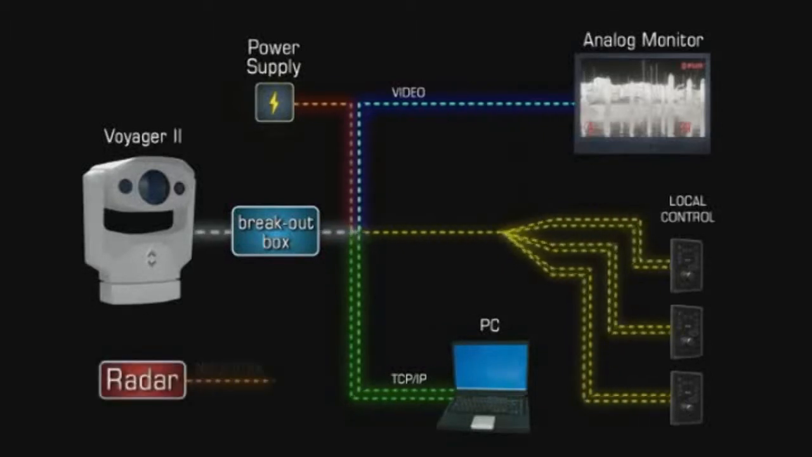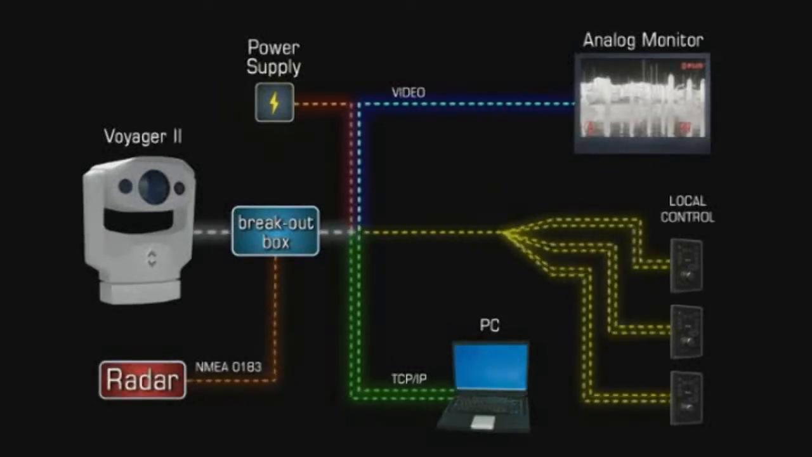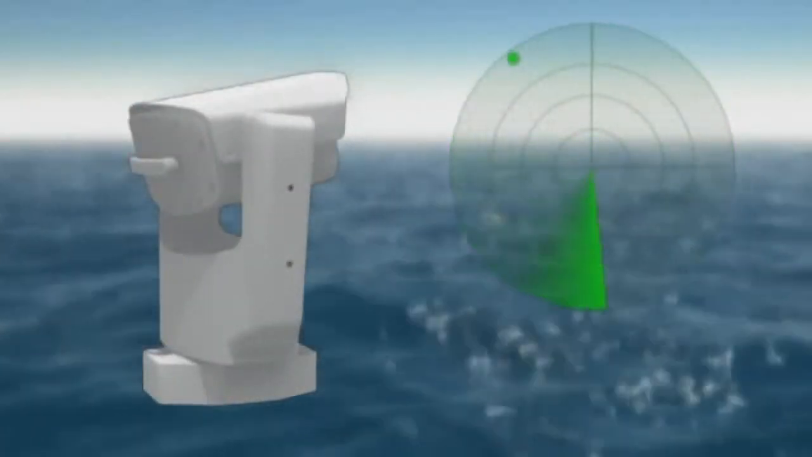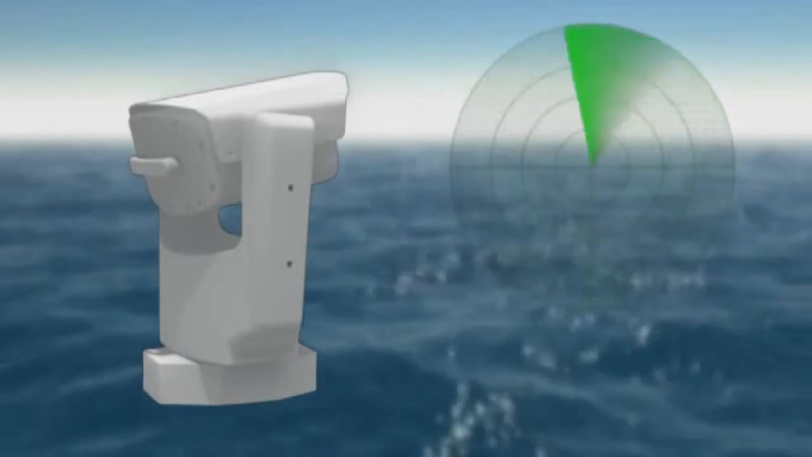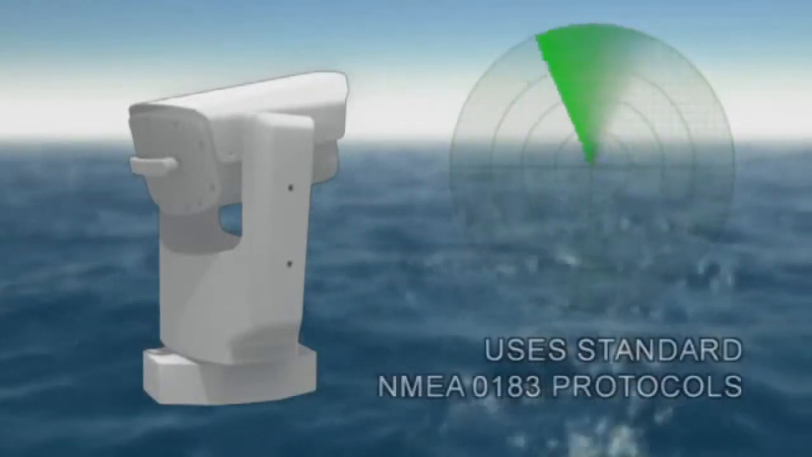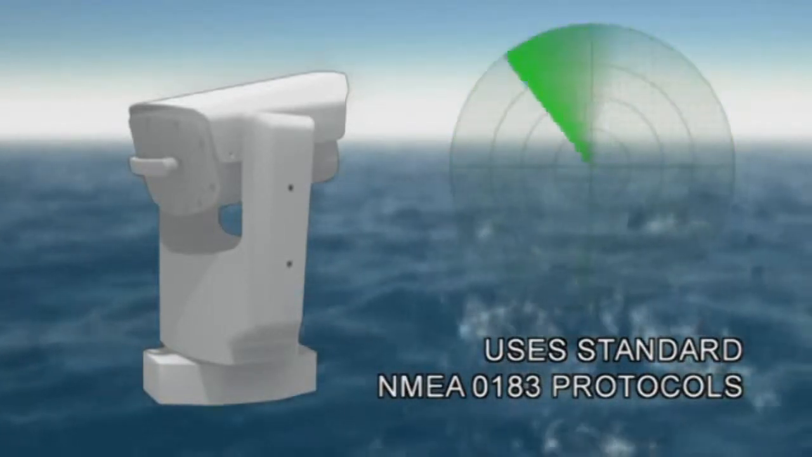The Voyager 2 can also be connected to a radar. It can be equipped with an optional radar tracker that automatically points the Voyager 2 to objects found by the radar and tracks them. This powerful and useful feature works seamlessly with most existing radar systems.